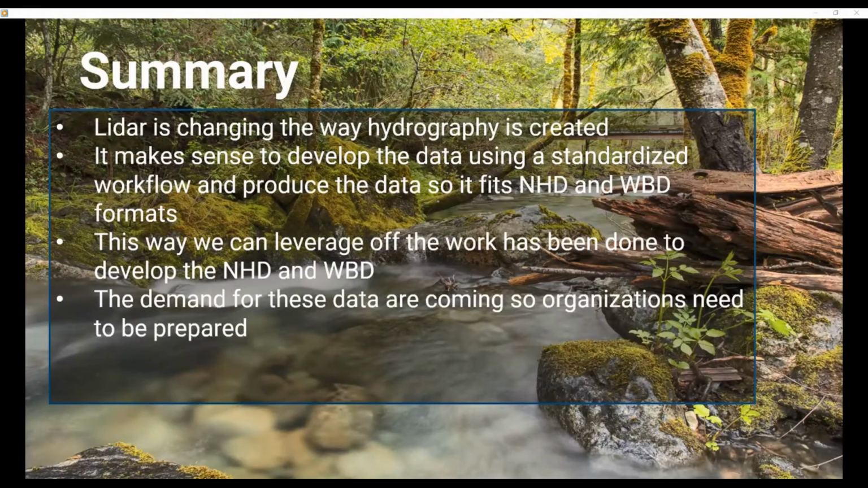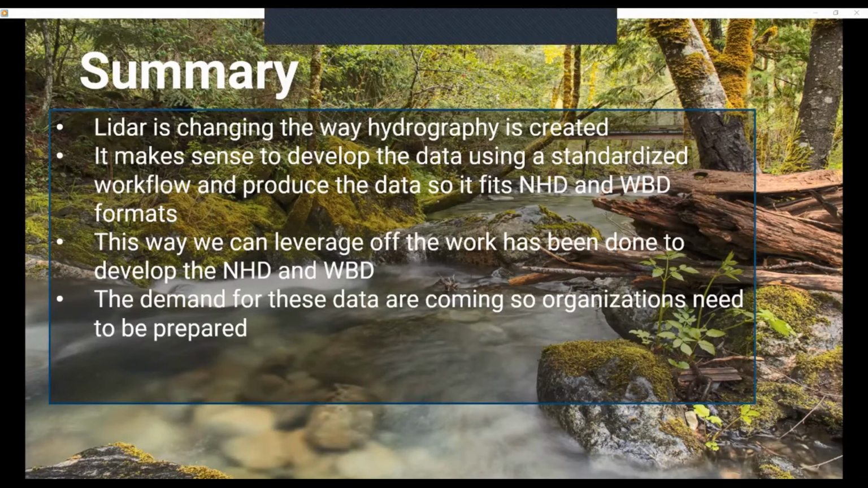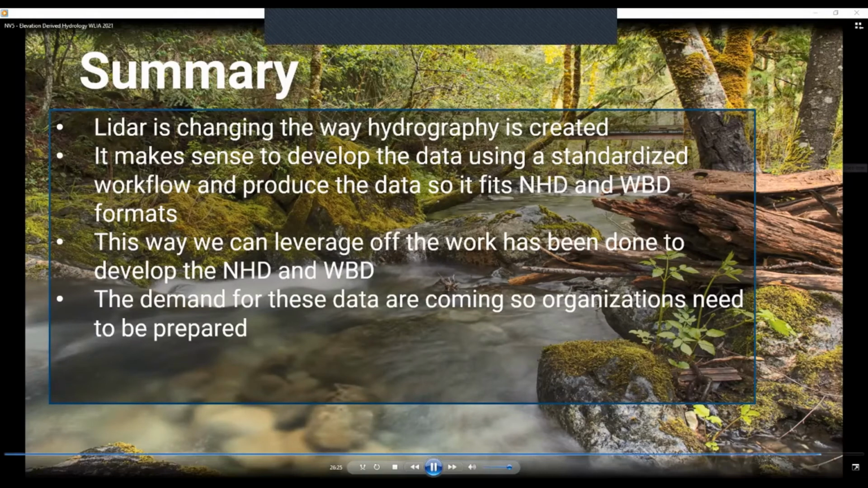So to wrap up, LiDAR's changing the way hydrography is created. It makes sense to use a standardized workflow and produce data that fits into the NHD and WBD formats. This is a decision that people in Wisconsin will have to adhere to or decide whether they don't want to adhere to it, but I would encourage going in that direction.